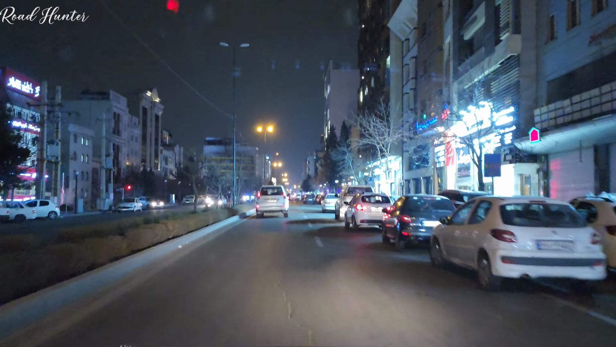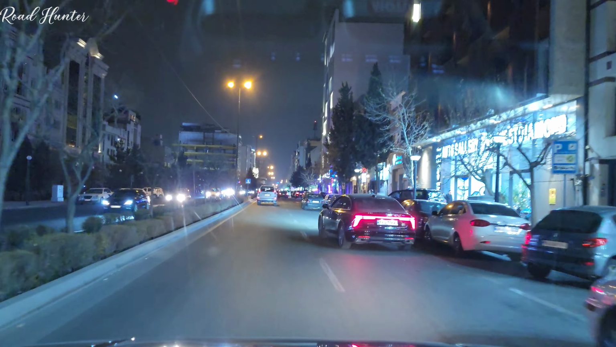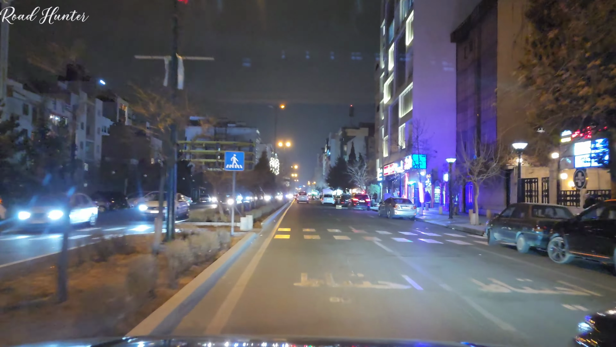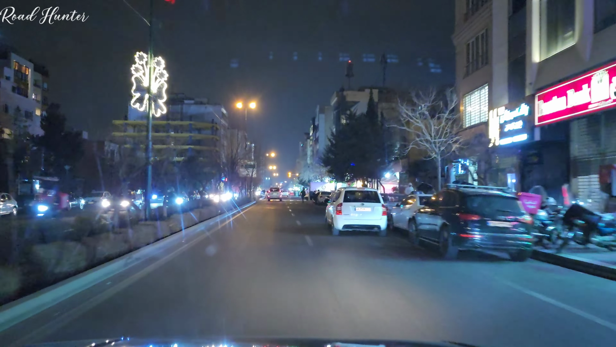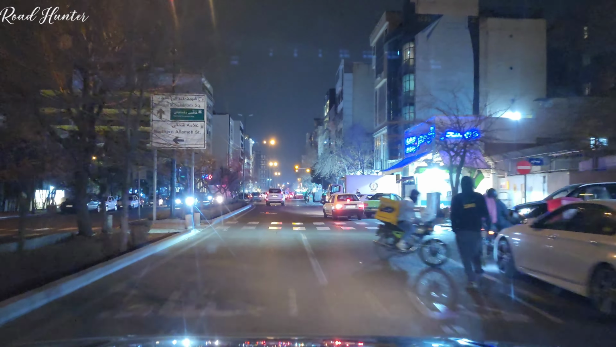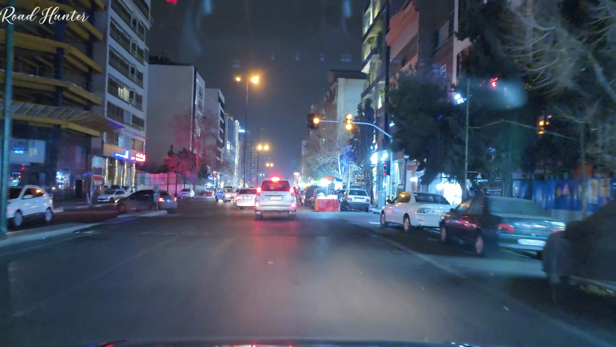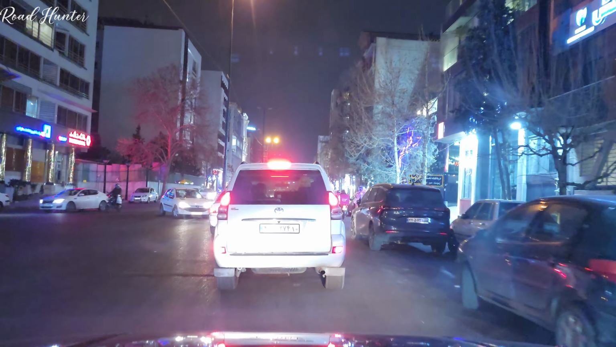History of Sadat Abad. Sadat Abad is now one of Tehran's most modern and expensive neighborhoods, but not too long ago, it was a rural area filled with gardens and farmland. Before the 1970s, most of this land belonged to the Sadat family, one of the influential families of that time, which is why it was named Sadat Abad. After the revolution, as Tehran expanded, this area was gradually developed into one of the city's most desirable residential districts. Today, Sadat Abad is not only known for its wide streets and modern towers, but also for its high-end restaurants, cafes, and luxurious lifestyle.